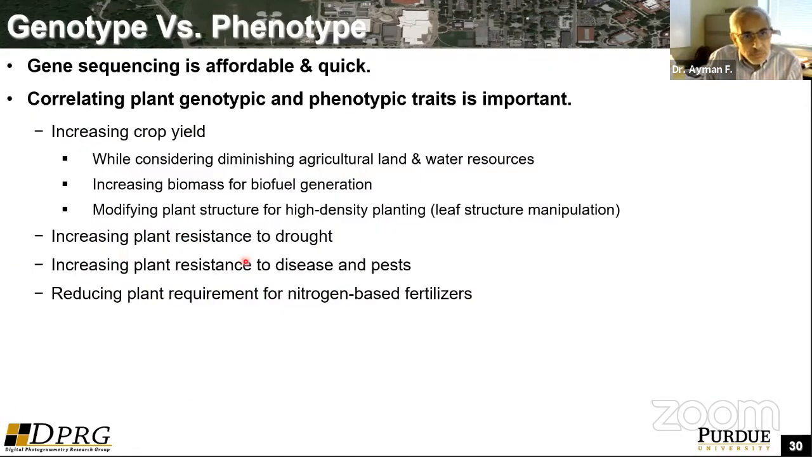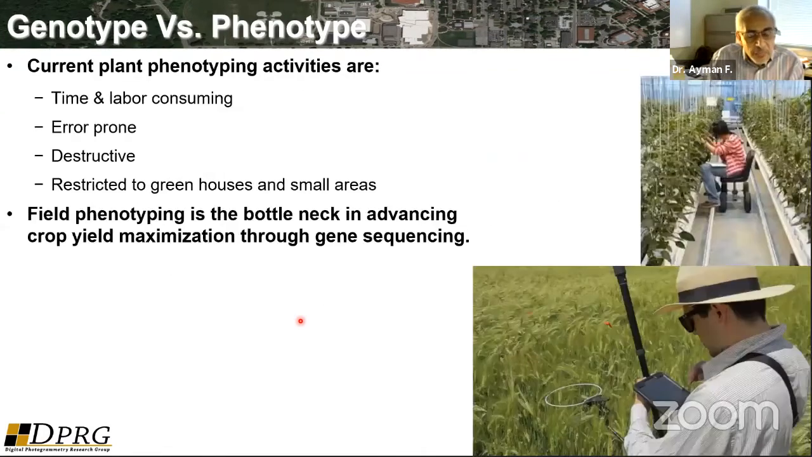So why are we really interested in genotype-phenotype correlation? Right now, it's quite affordable to do gene manipulation, to have seeds with desired characteristics. For example, seeds that will increase the crop yield, or increase the resistance of the plants to drought. You have requirements for less water or less nitrogen-based fertilizers. But the problem here is that you can actually generate the genotypes quite easily. You have varieties of genes or seeds with different genes.